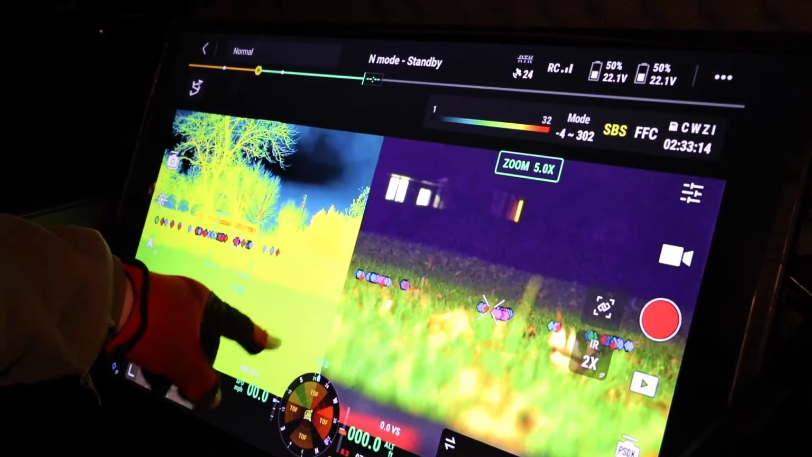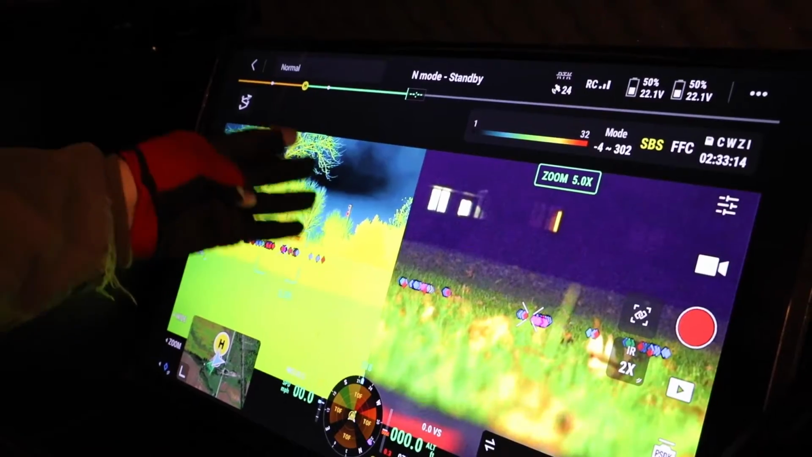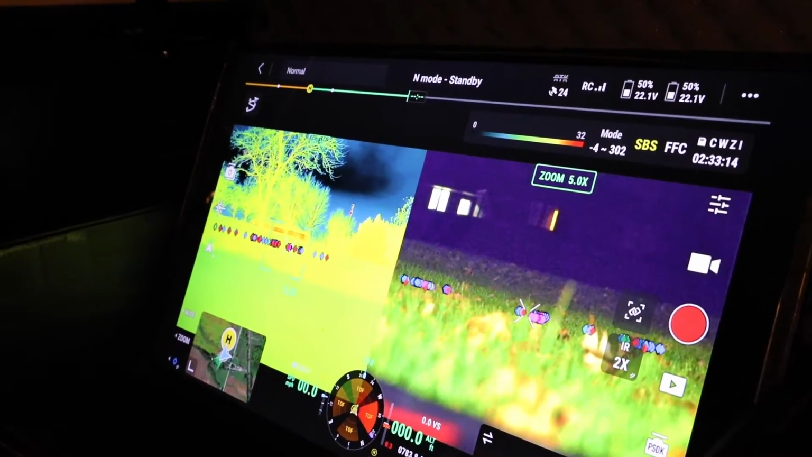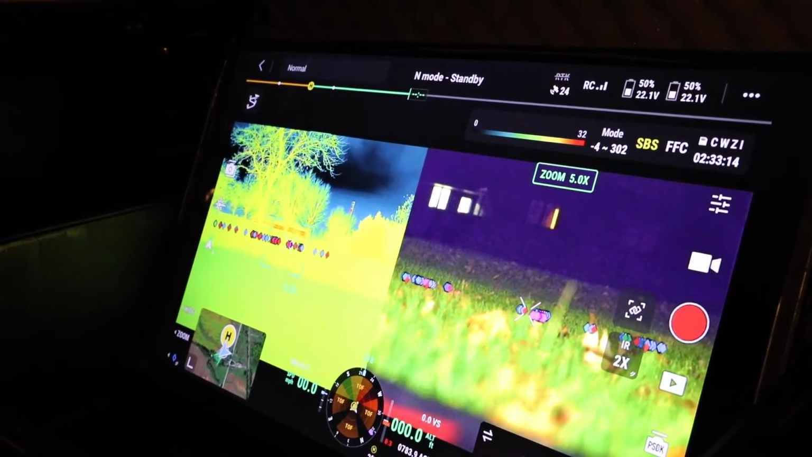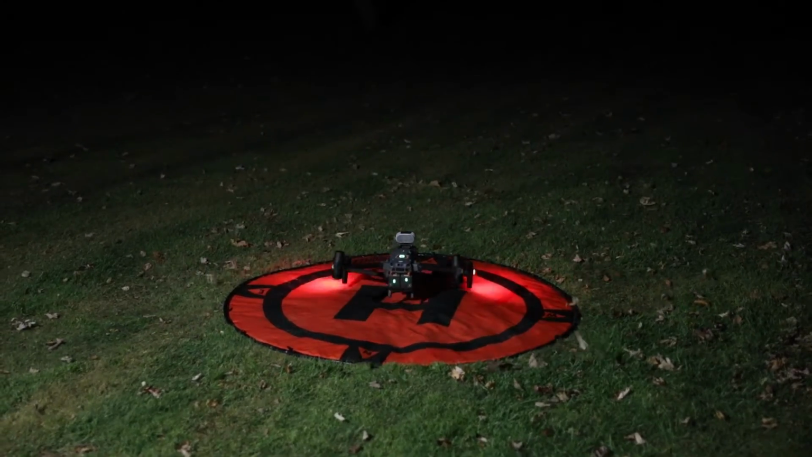On the thermals, I'm always watching the perimeter. I'm not focused on the center. On the perimeter, you're usually getting more of a fisheye effect, which allows you to see into the brush and trees.